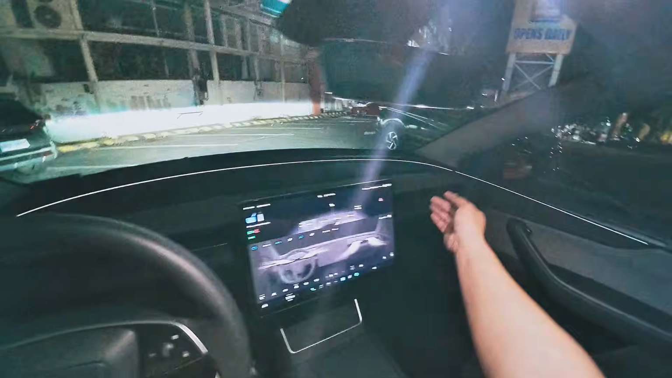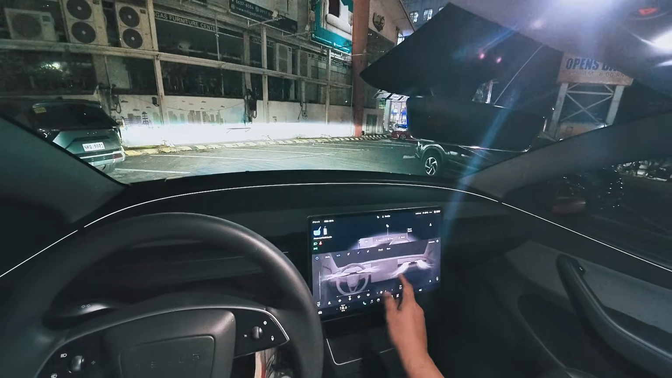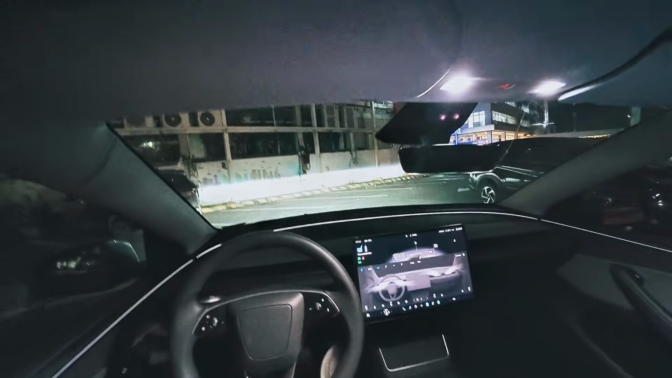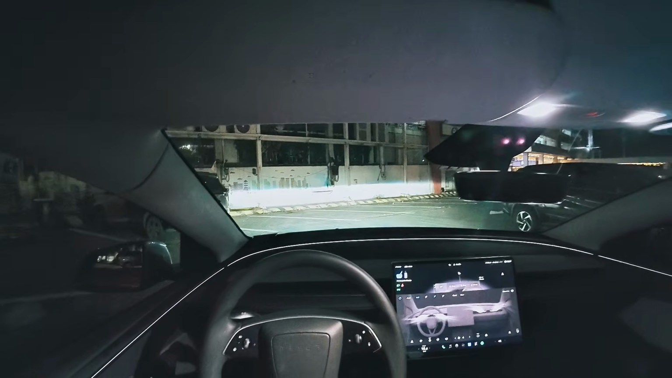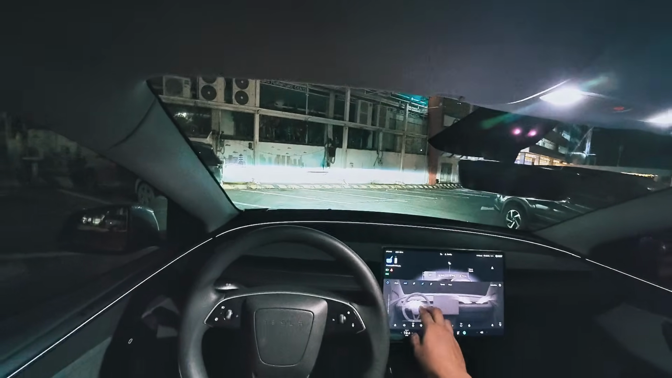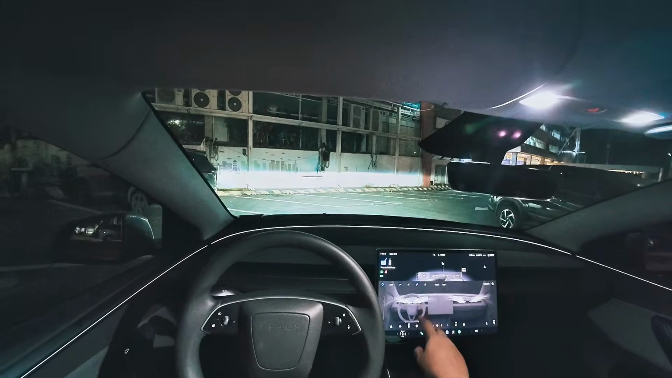So there aren't really any physical buttons, physical knobs, controls, levers on the outside for anything, except you can find it all right here. Now, one of the things about the Tesla Model Y, or all Tesla models for that fact, is that I think that they're the ones who started this trend right here. I consider Tesla as like the Apple of modern cars.